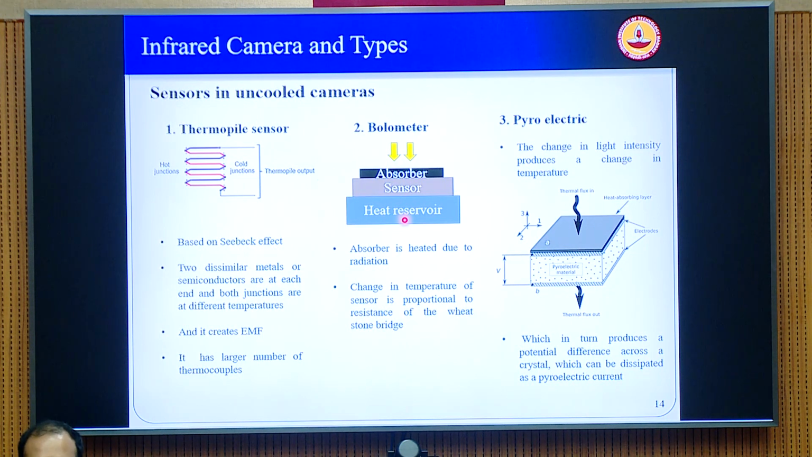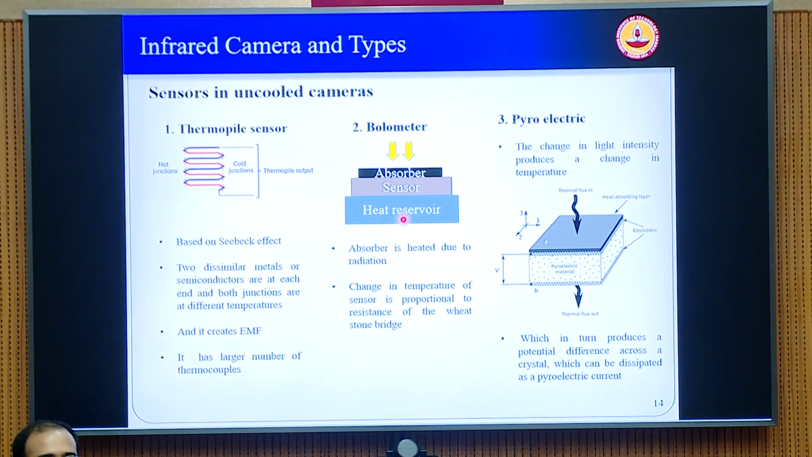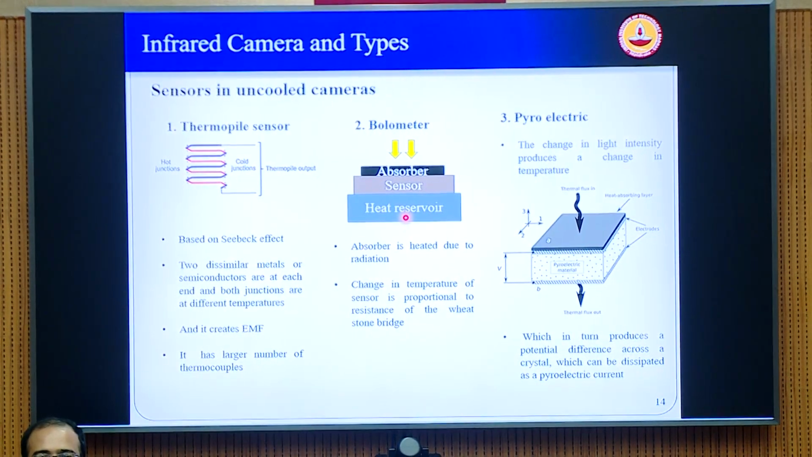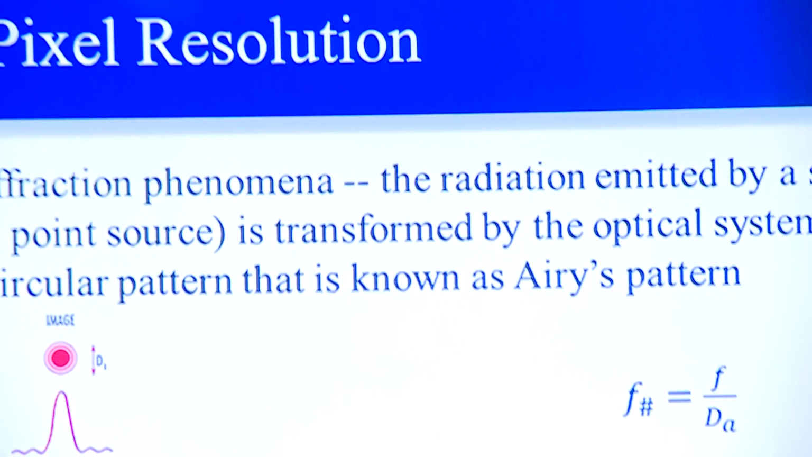The bolometer is the one most commonly used in the long wave IR uncooled cameras. The one that I was mentioning, the A655SE, has this. The principle here is that when the radiation falls on the sensor, the resistance of this element changes. This resistance is the variable resistor arm of the Wheatstone bridge, which gets unbalanced, and you produce a current which is proportional to the intensity of the radiation falling. All this is internally calibrated, and they know exactly for that current what the incoming intensity is. And you also have pyroelectric sensors.